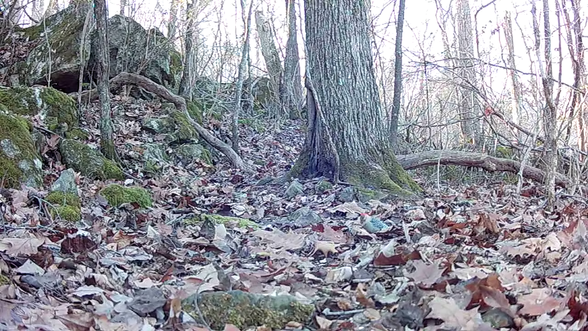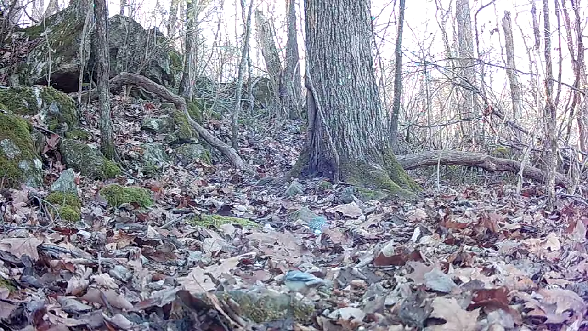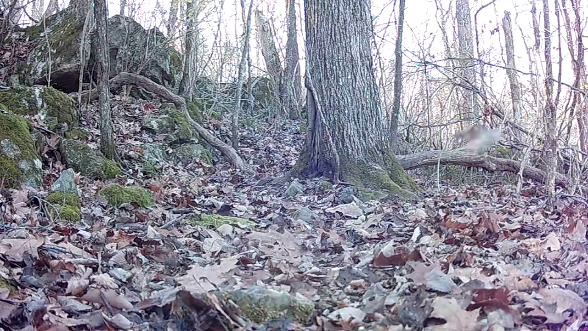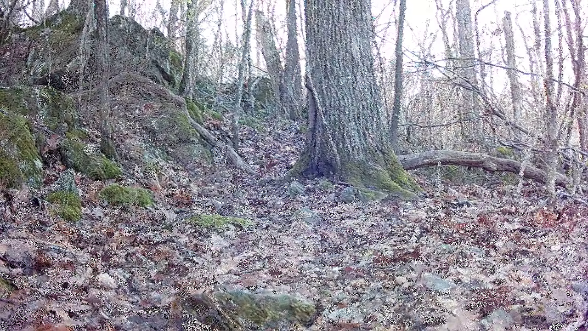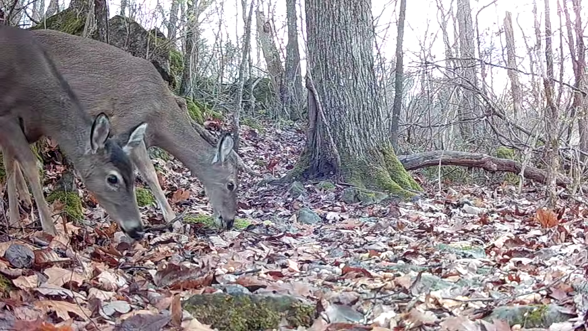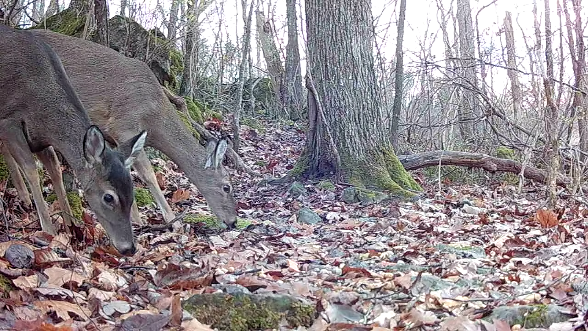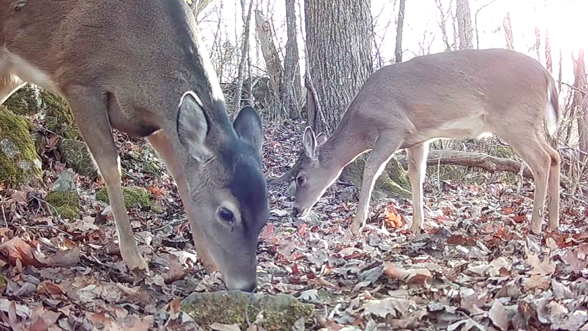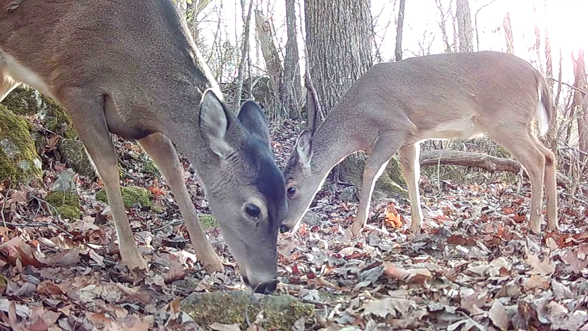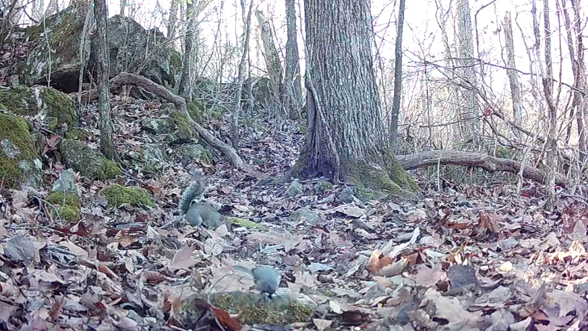Little birds having a good time. Woodpeckers, nuthatches. I'm glad to see them get them some. Little wrens and the deer browse through the fountain. They like to crack corn. They really like it. And I throwed this all over the place so there wouldn't be no fighting over it. Around the trails, away from the cameras, just so everybody can get a little bit of something.